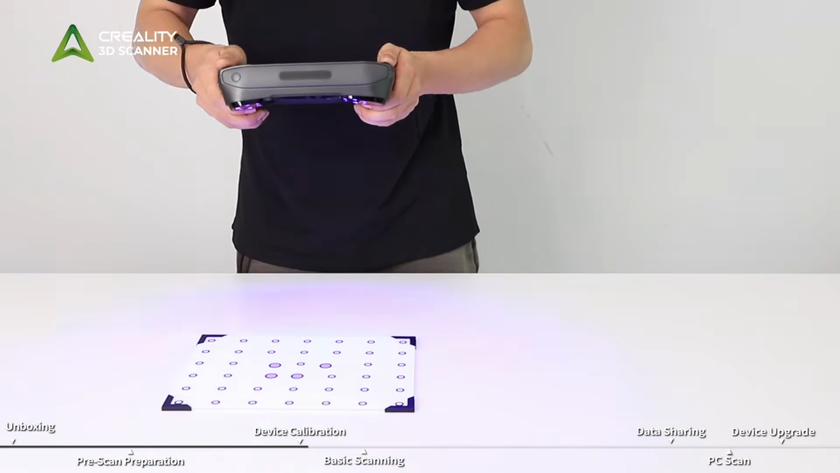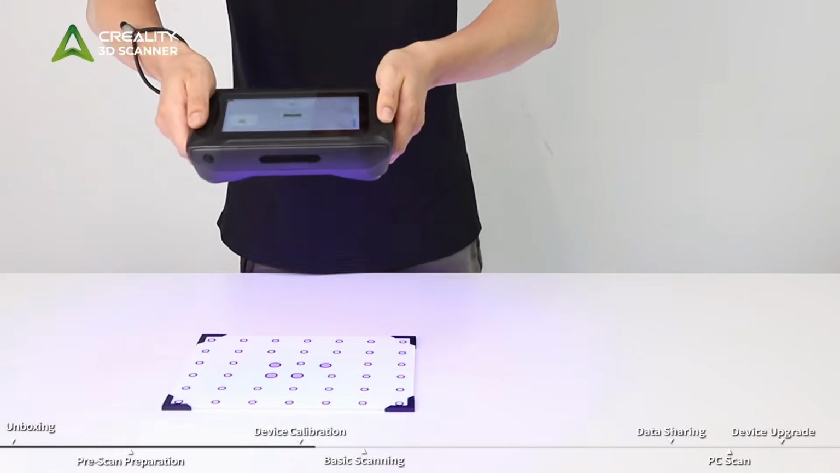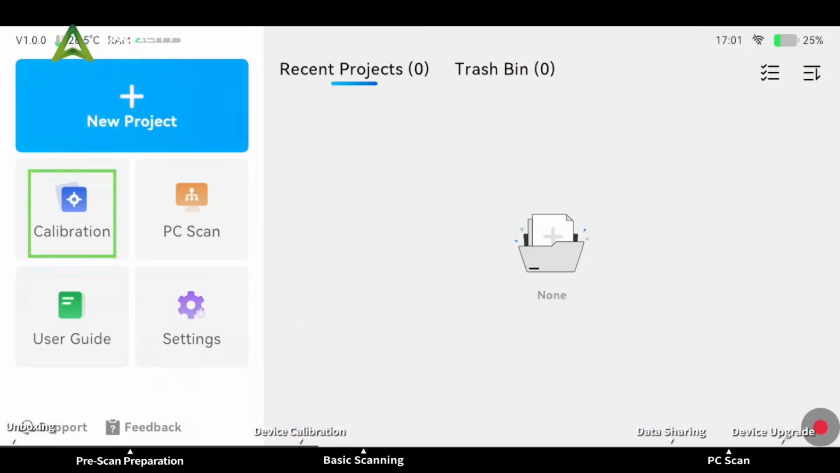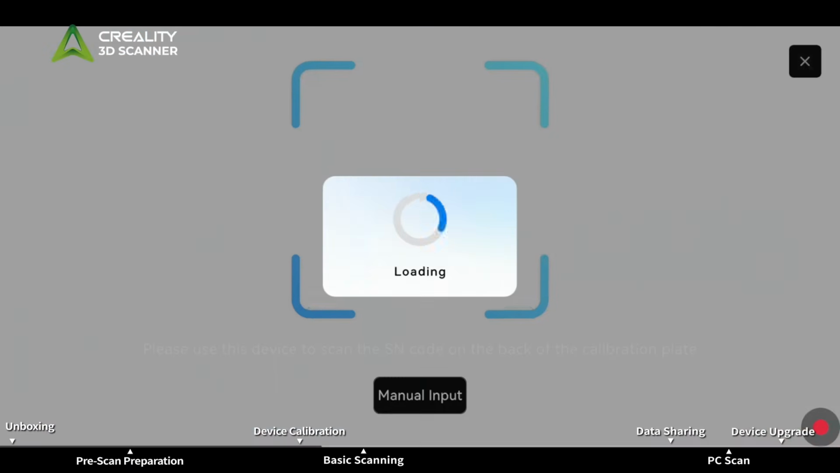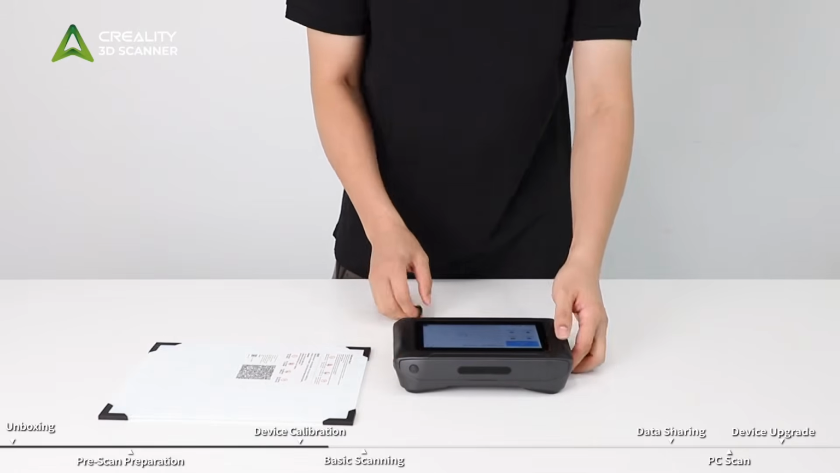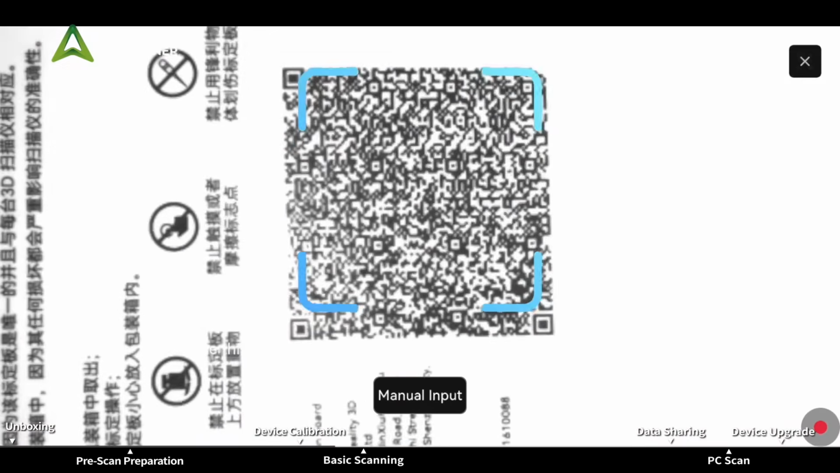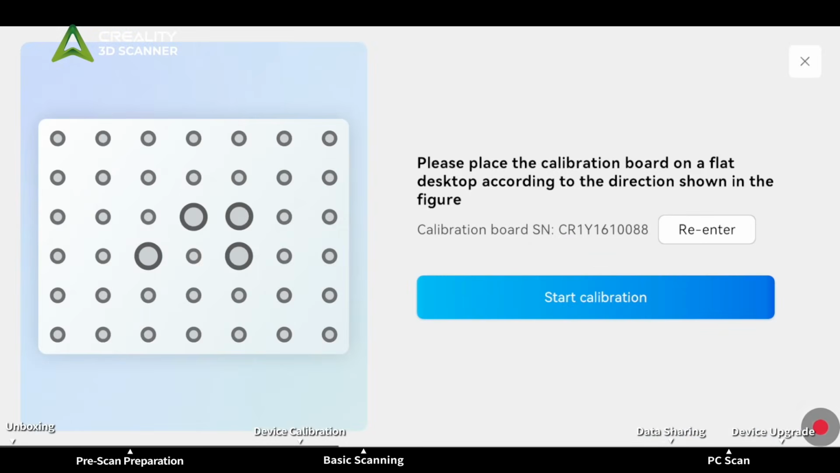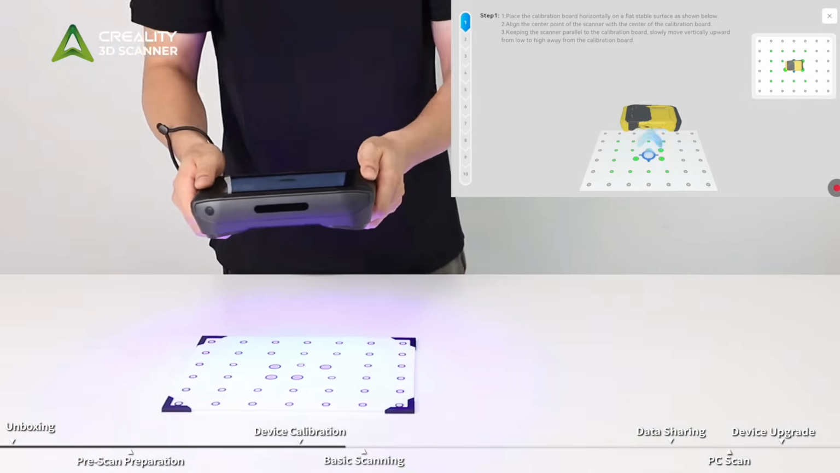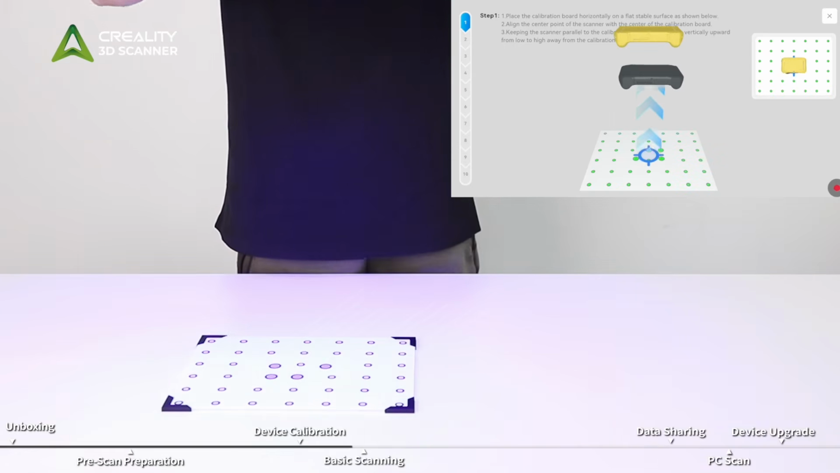For first-time use, it is recommended to perform calibration to achieve better scanning accuracy. Tap Calibration on the left side of the home page to enter the calibration interface. First, scan the QR code on the back of the calibration board to bind the board. Follow the on-screen calibration guide to complete the calibration process.